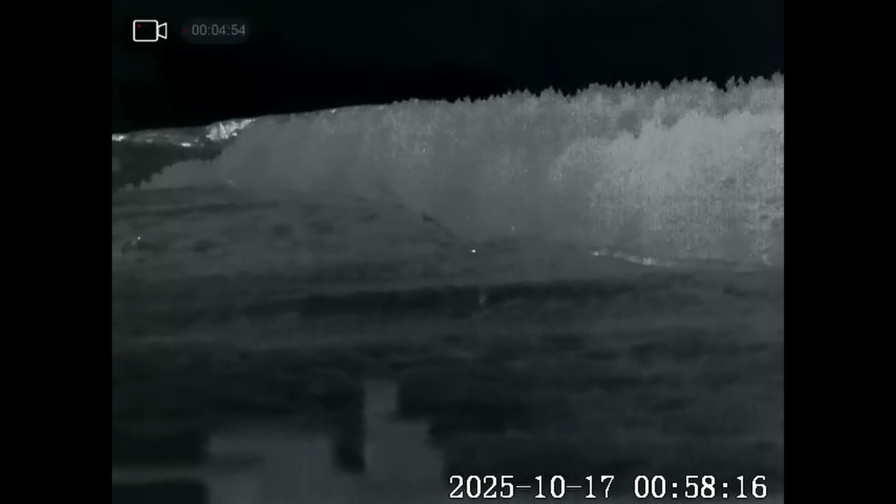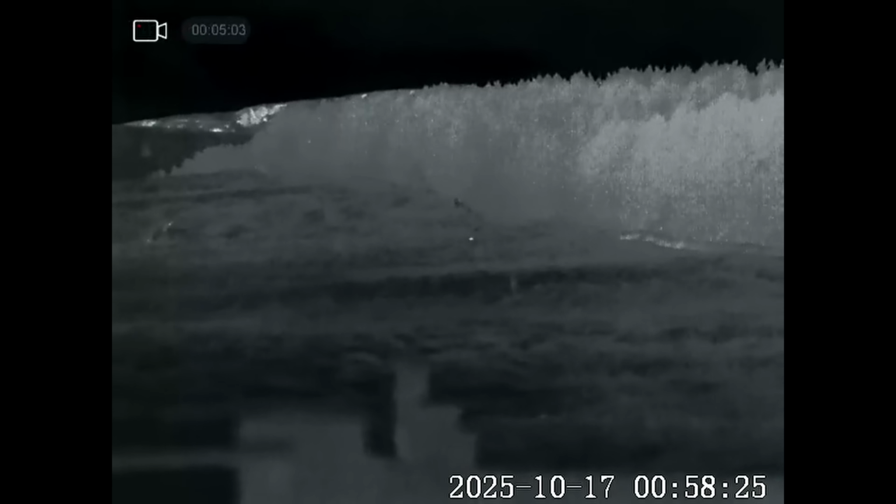Right, it's come down off the wall and it's making its way across through the rushes, and that's why it keeps appearing and disappearing. It's amazing how high those rushes are. Well, you saw when I was walking to retrieve that other fox. There's actually a ravine there, and it's just dropping down into it, so we've lost sight of that one now.